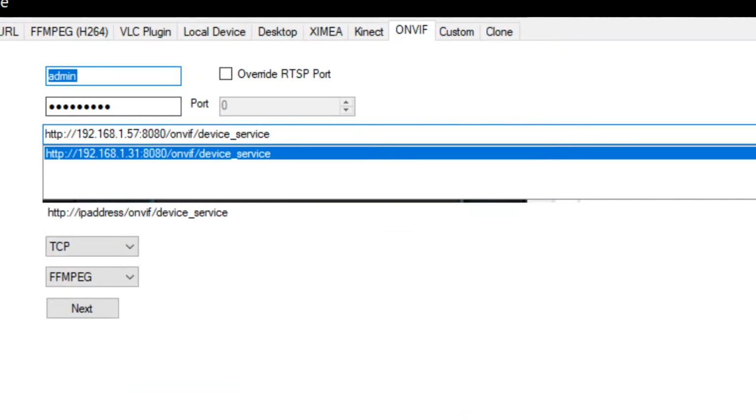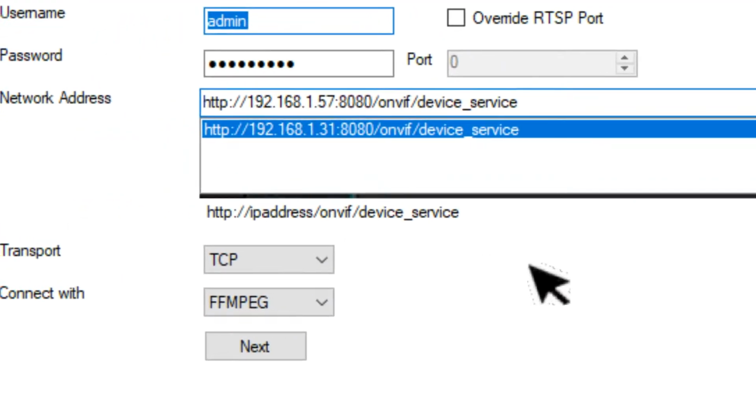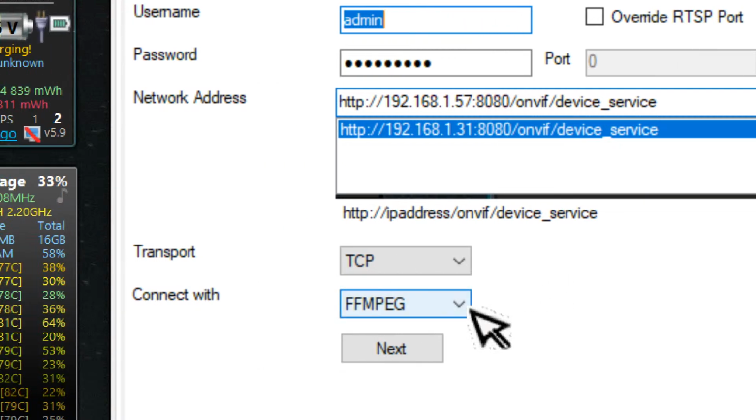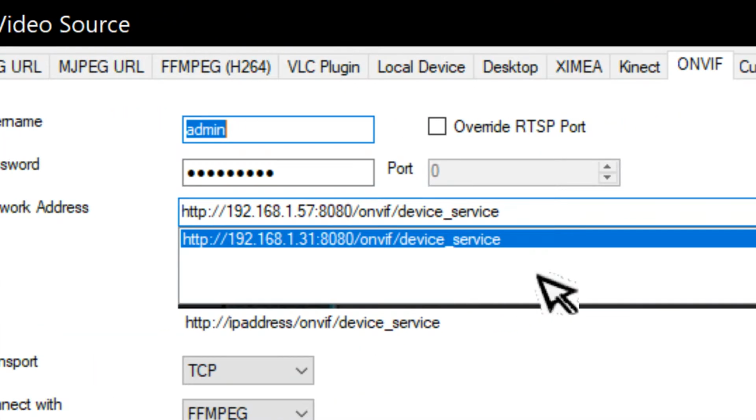There we go. Have to go deeper. So it's using that there. ONVIF, whatever that stands for. So I turned it off to see if it would save power. Transport FFmpeg. That was working quite good.